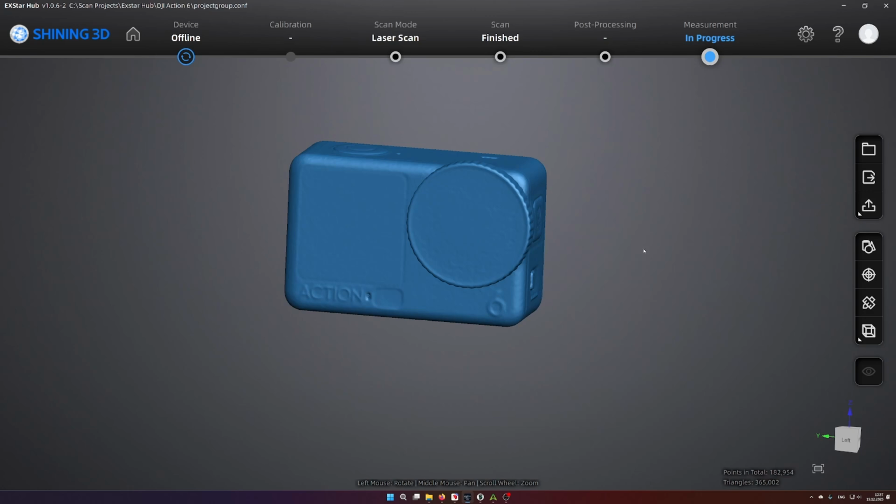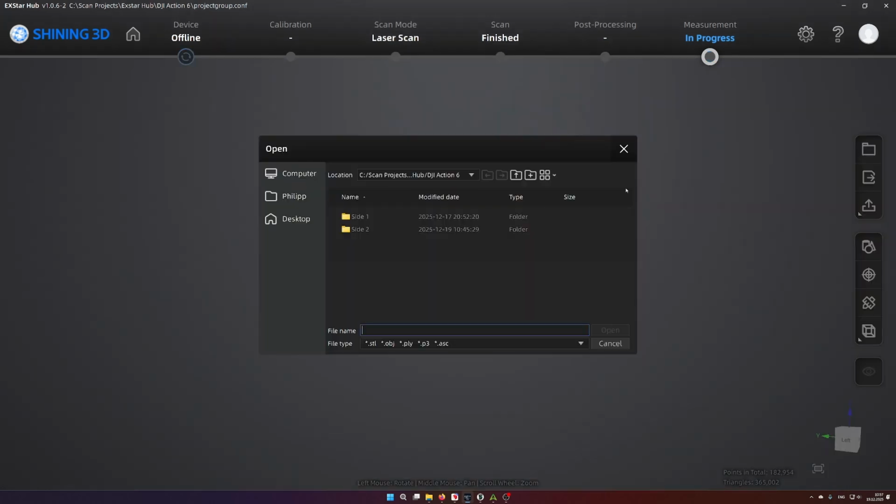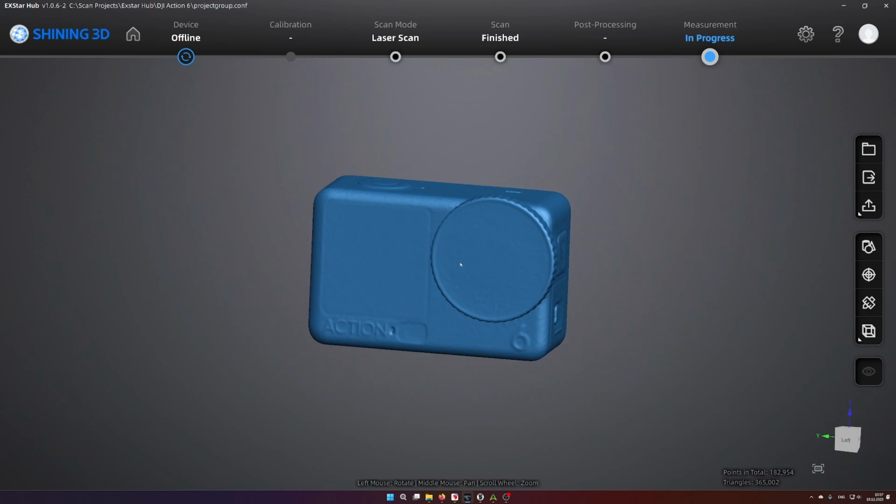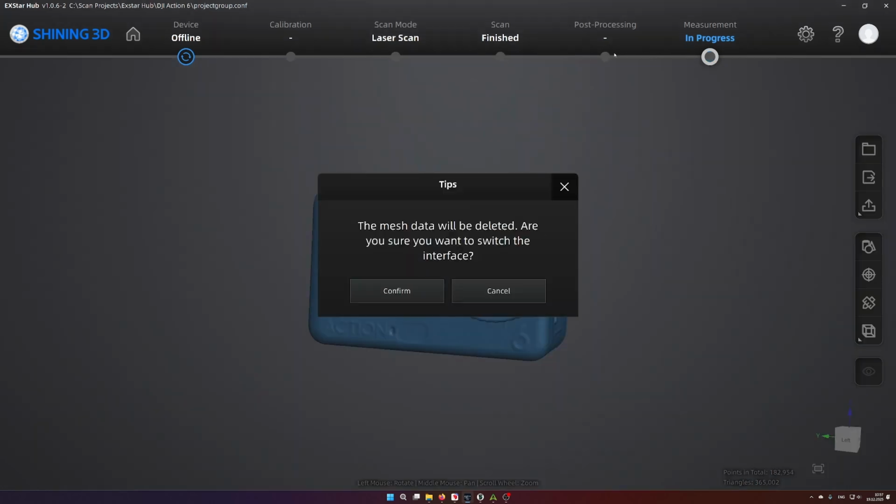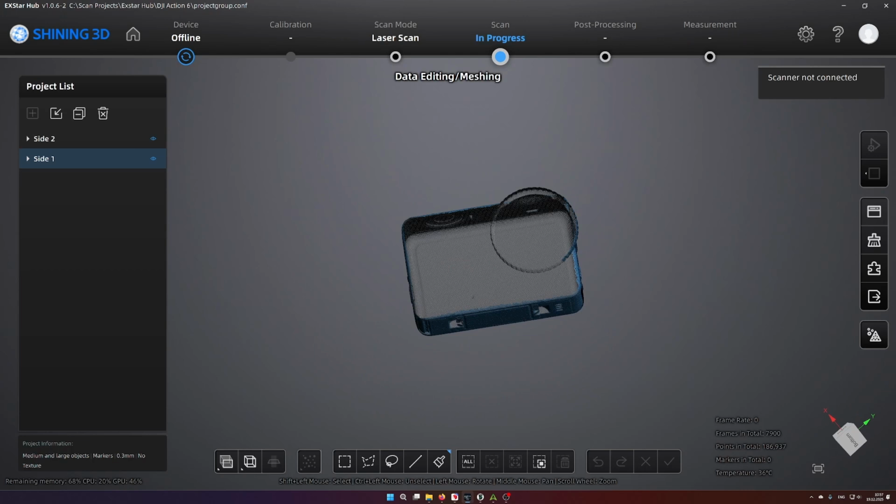And you actually have to save the mesh now, because if I go back to the scan, you see the mesh data will be deleted. So keep this in mind.